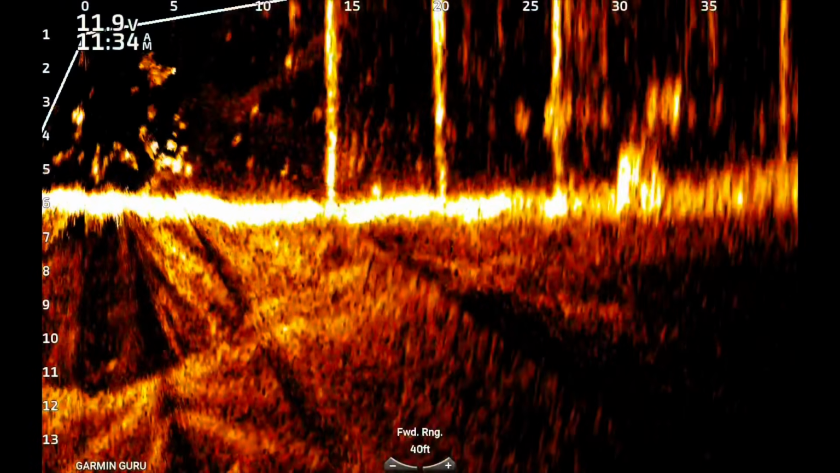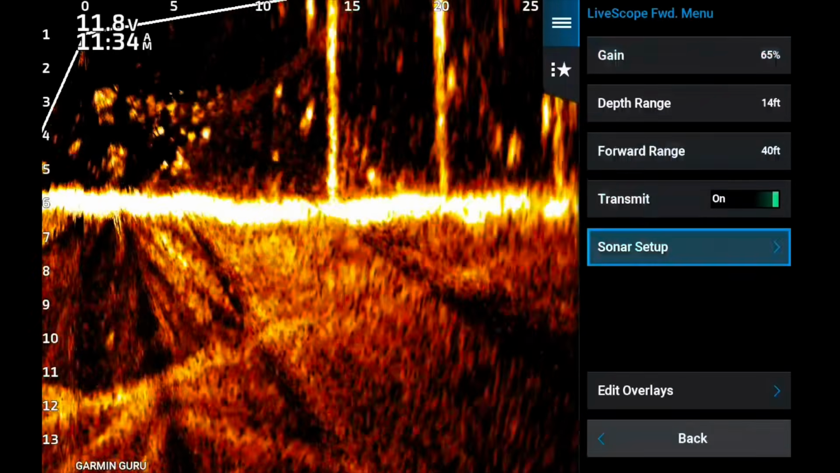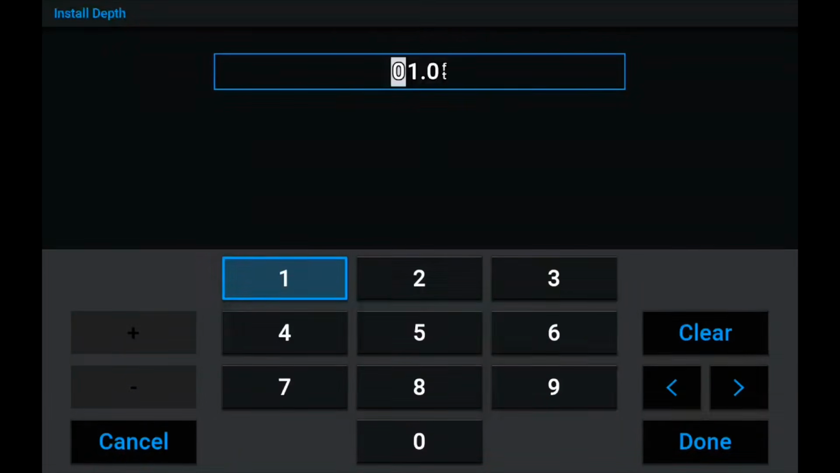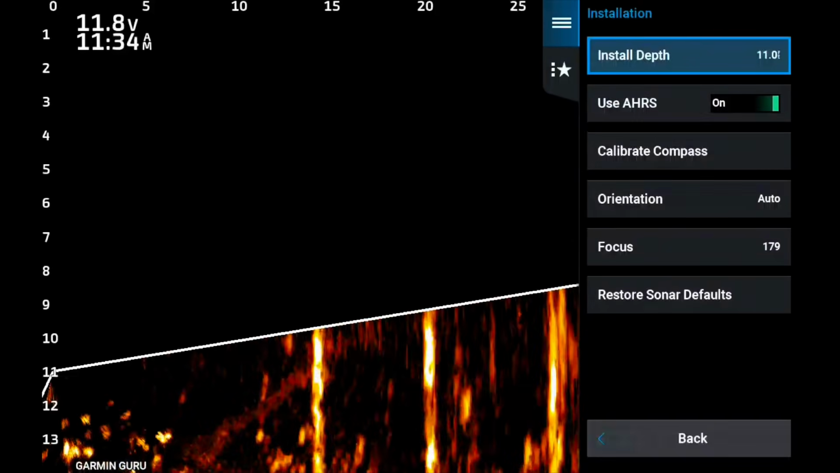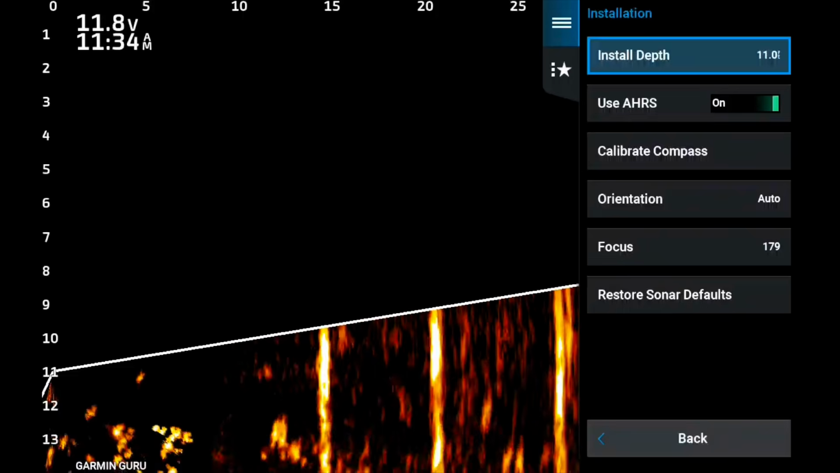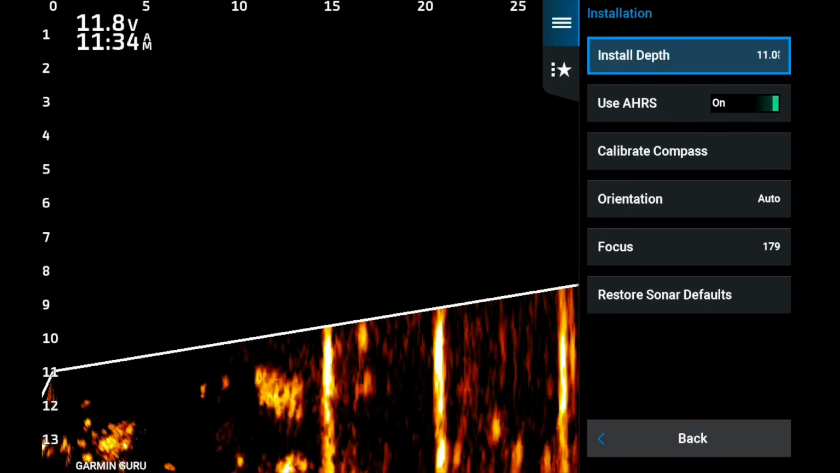All right. The one thing that you need to understand is when you adjust the install depth, you're not doing anything to the beam. All you're doing is positioning the beam on the screen. And therefore, to make you better understand it, I'm going to position the beam at an 11-foot install depth. Now notice how it took the whole picture and slid it down. Nothing changed to the beam. It's still reading the exact same thing. I just slid it down to an 11-foot install depth.